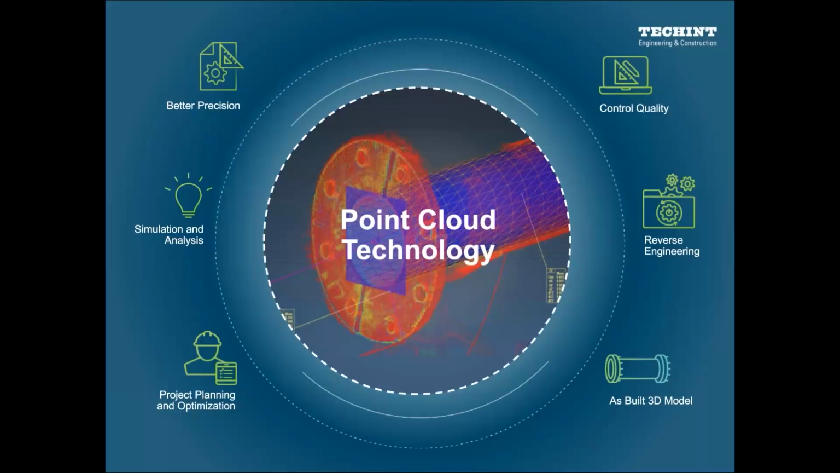Well, we propose starting with point cloud technology because we can obtain some benefits by implementing this technology in the project, just to solve this particular problem. So let's start with what are the benefits that we can obtain in this process. Well, with point cloud, you can obtain a better precision of your real context.